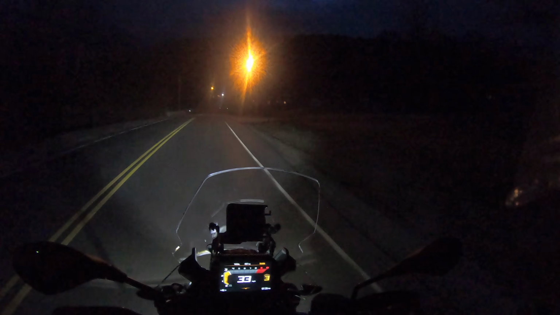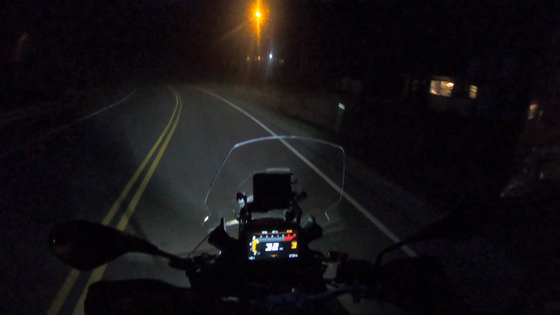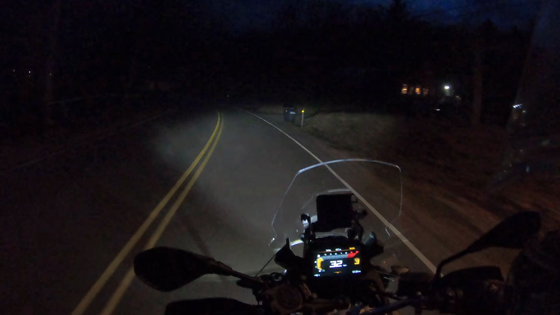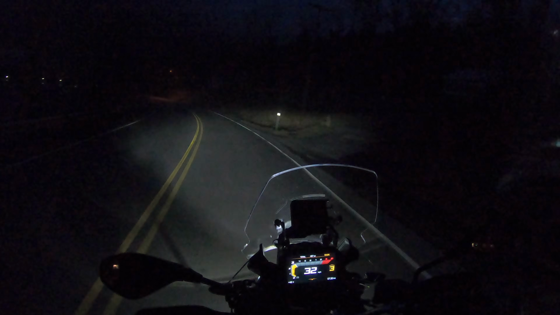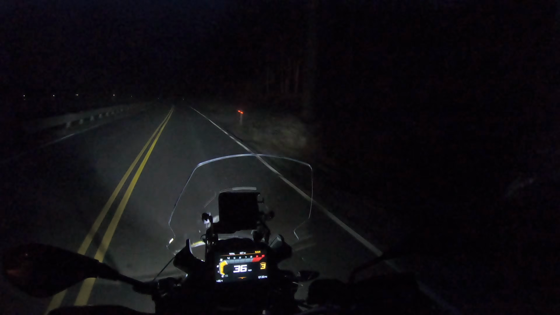As you can see, a little bit of light left in the sky. We don't have any light pollution here, so when it's light in the sky, it means the sun's over the horizon. And what we're running now is the BMW LED headlight, which I guess is an option, but in the US, you pretty much can't get an F750GS without an LED headlight because they all come with a premium package.